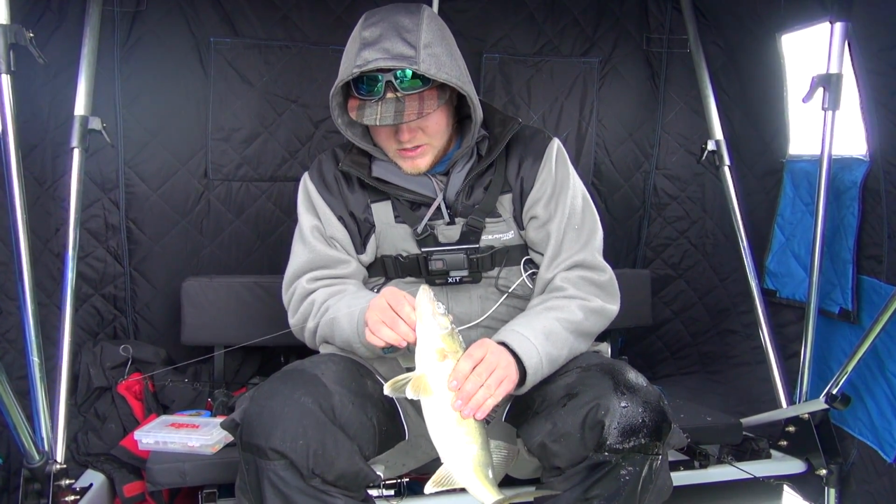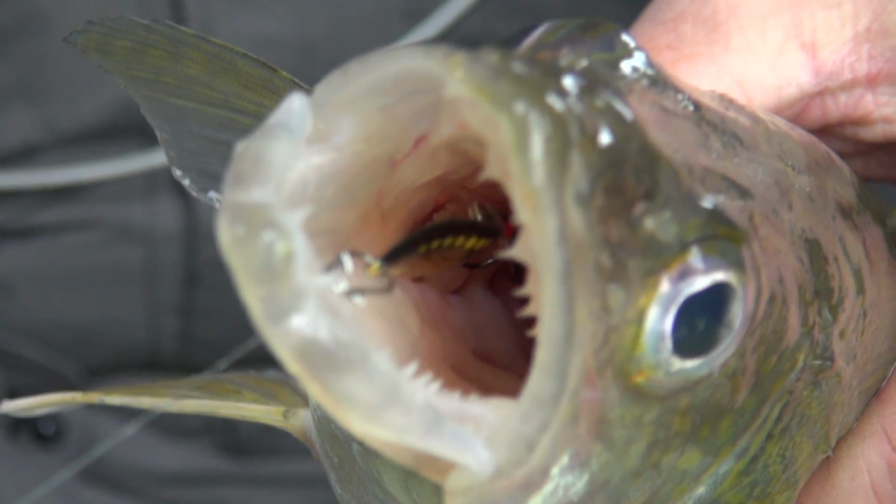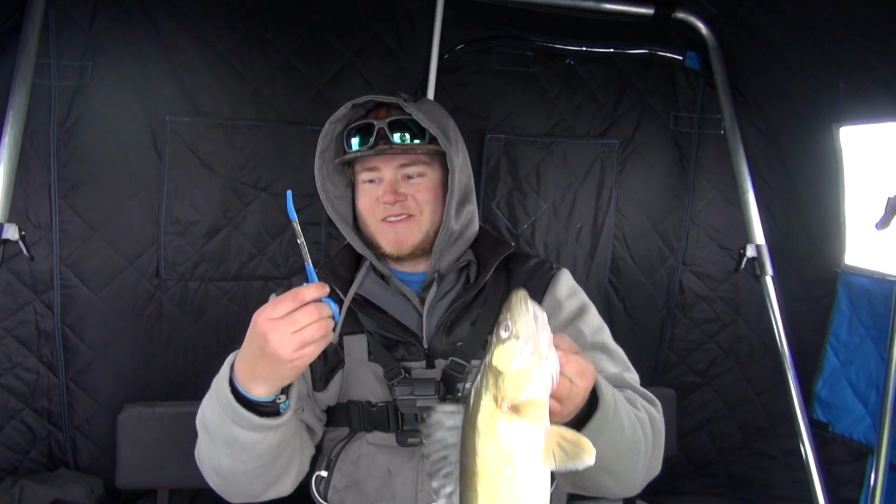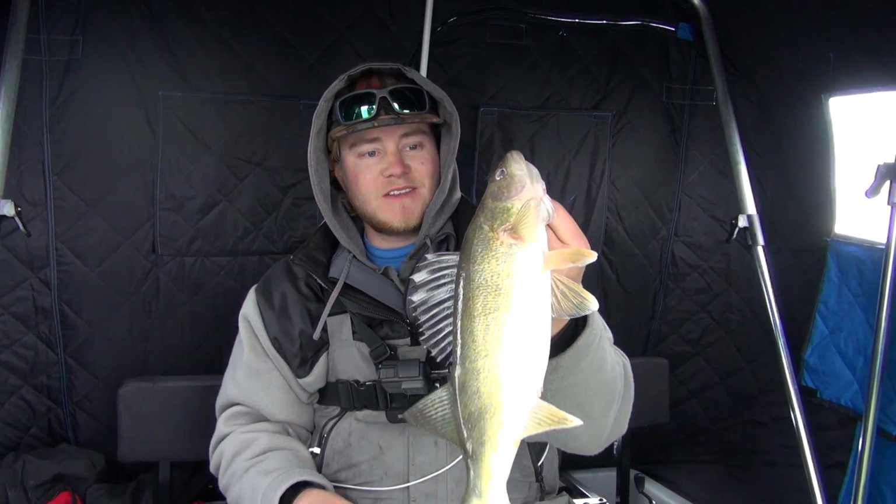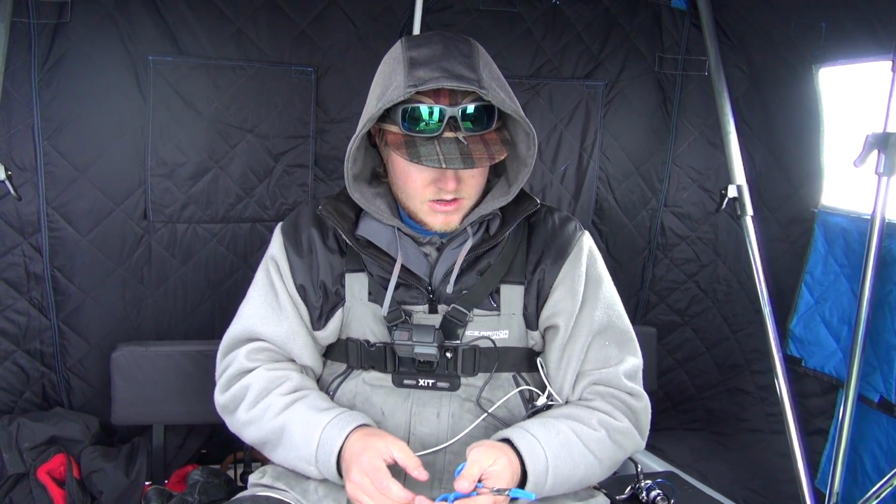They're absolutely choking this spoon. I actually just hooked myself. I don't know if you can see that. They're eating this thing. They're not wasting any time. I didn't even mark that one. He just flew up off the bottom and smoked it. It's always good when you gotta use a forceps to get down there, but that's another good one. Nothing like some fresh walleye dinner.